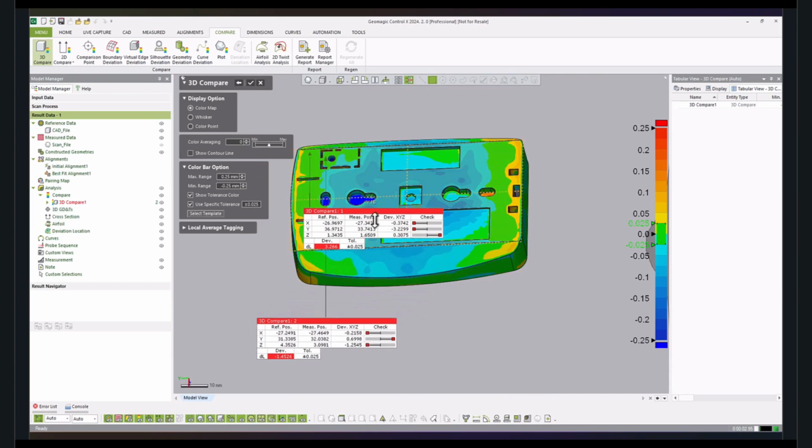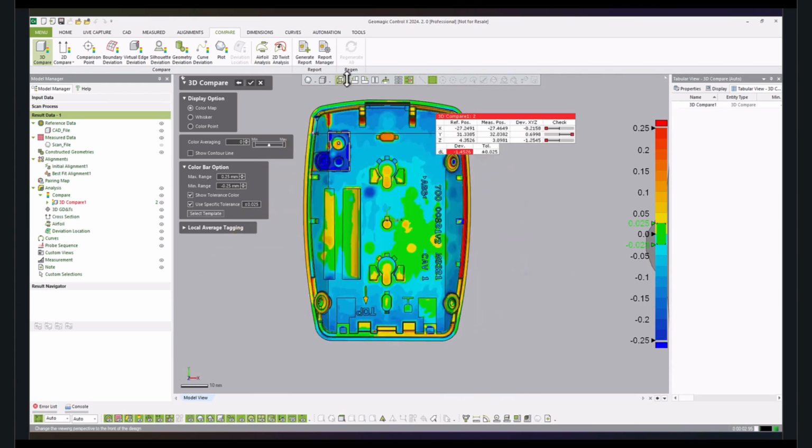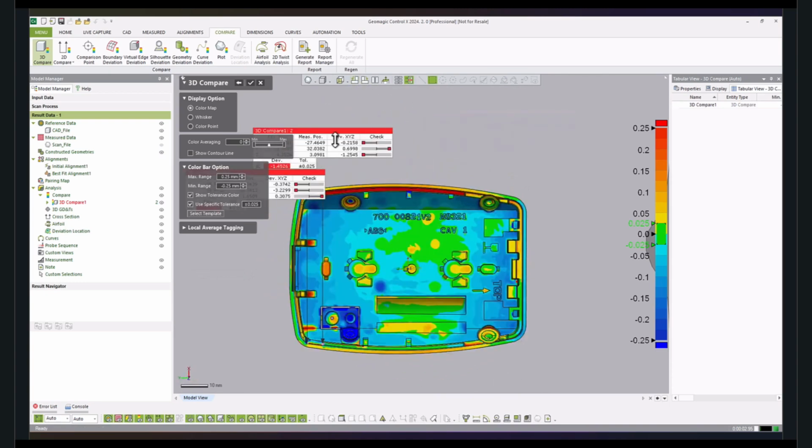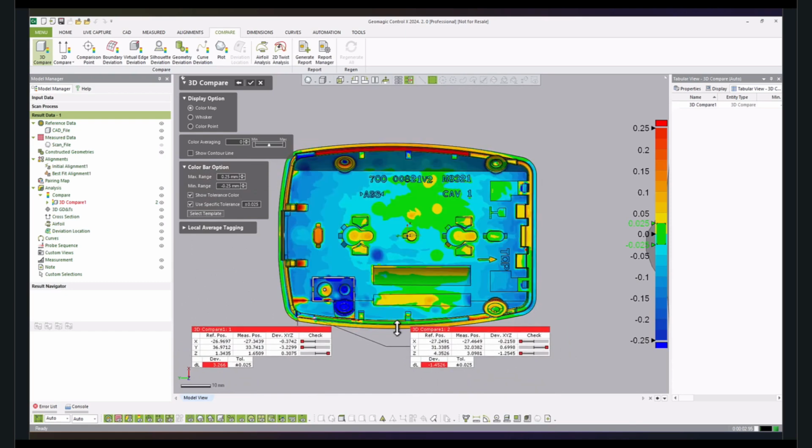So here we can see that we have gotten a complete heat map, and we get to see complete and wholesome information on what is happening across the model and the scan. We can identify the regions where the significant deviations are occurring, as well as the directions in which the deviations are occurring.